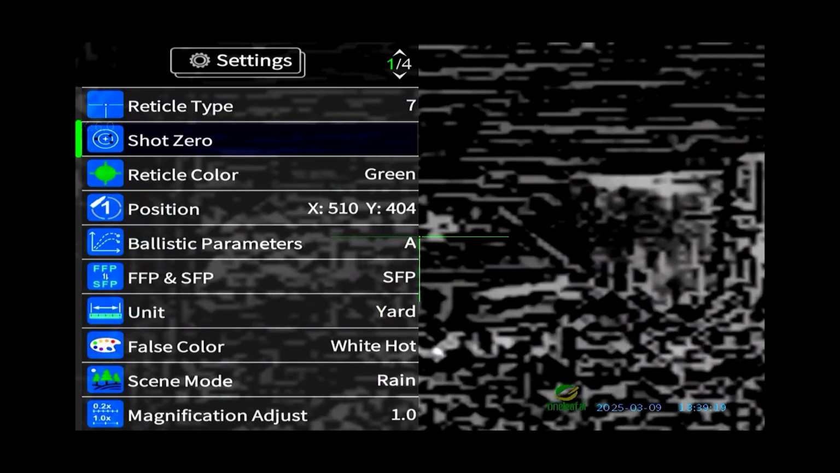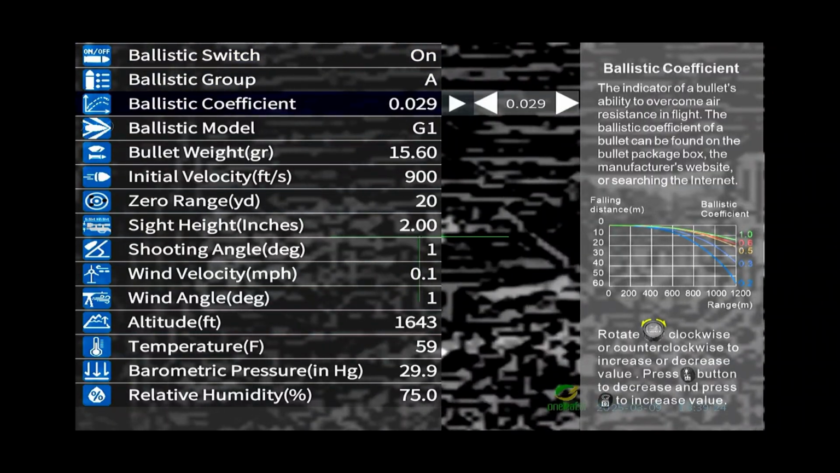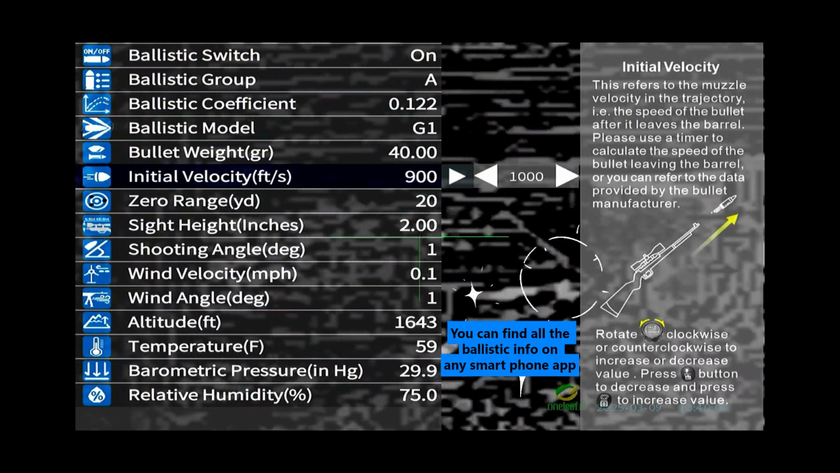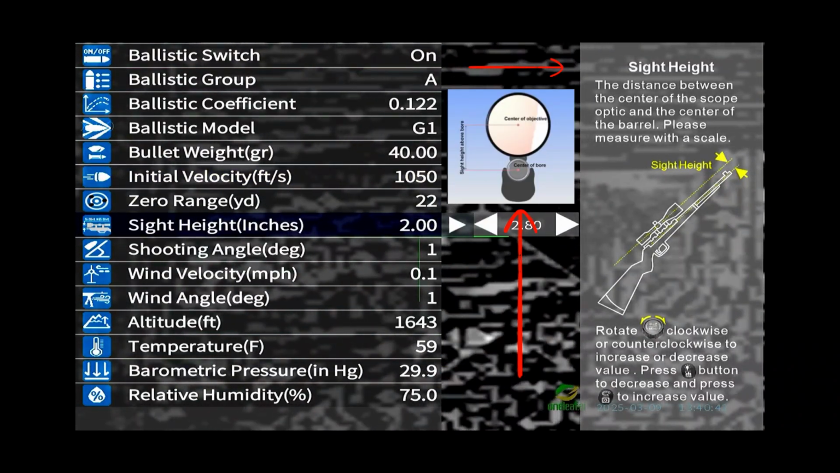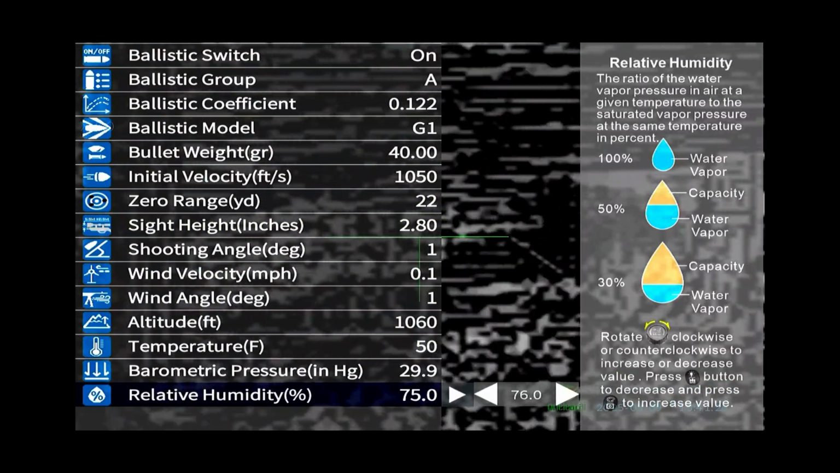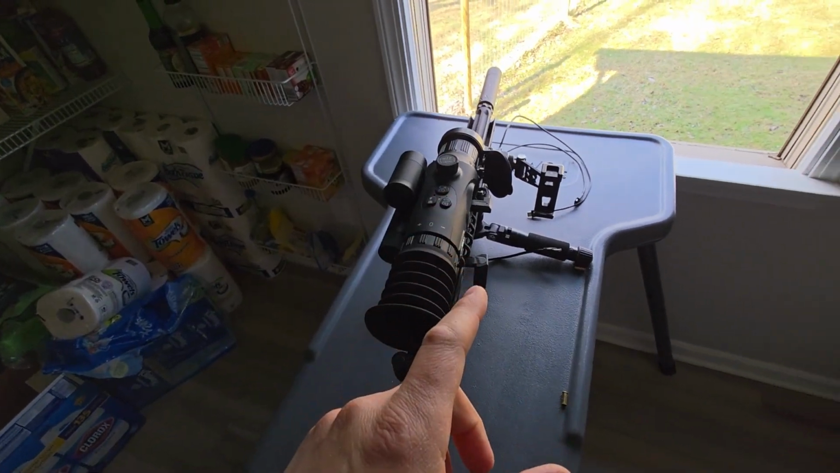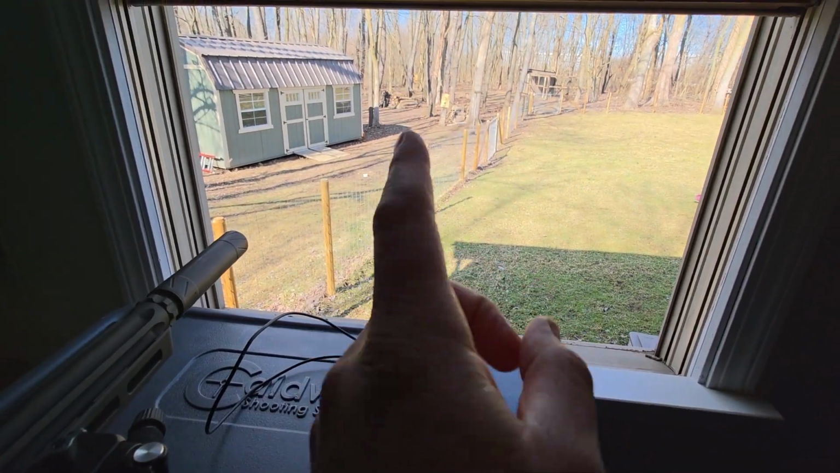Go down to ballistic parameters and put in the parameters of your gun and projectile. So now we got all the ballistic information in that optic, so it can predict the holdover when we go from our 20-yard 0 to our 60-yard target.